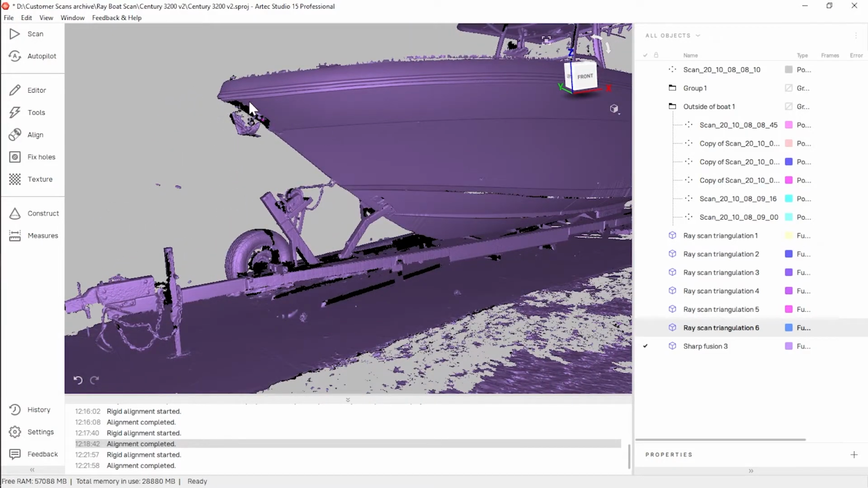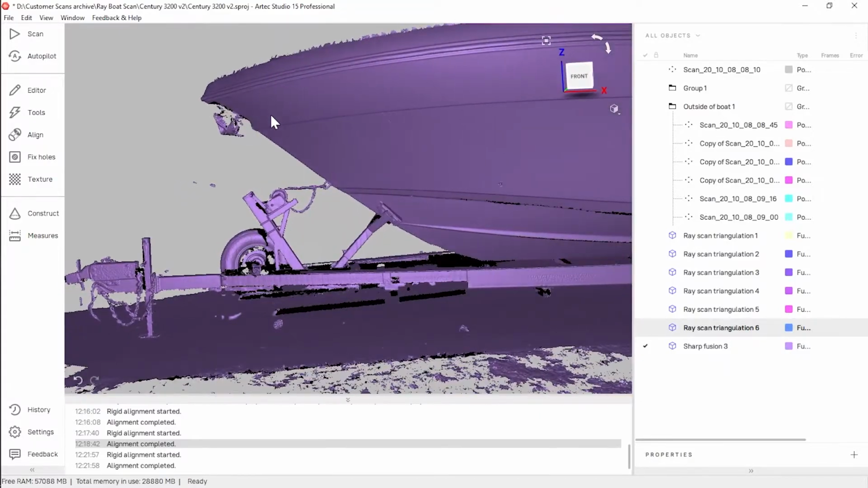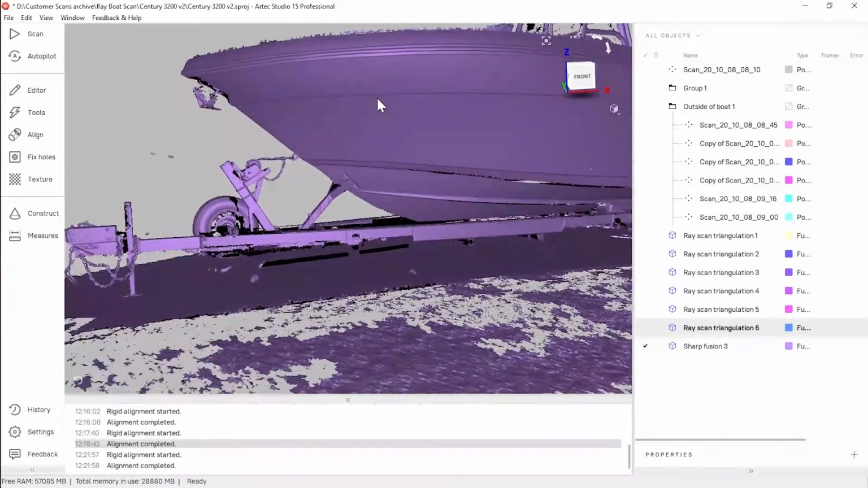If we didn't need that for our purposes for this scan, but if we needed to, we could have sprayed that with some ASUB or some other dulling spray and been able to capture that a lot better.